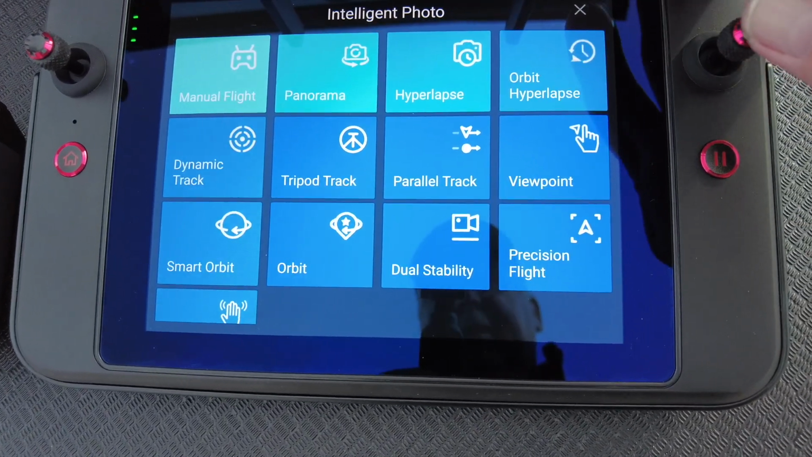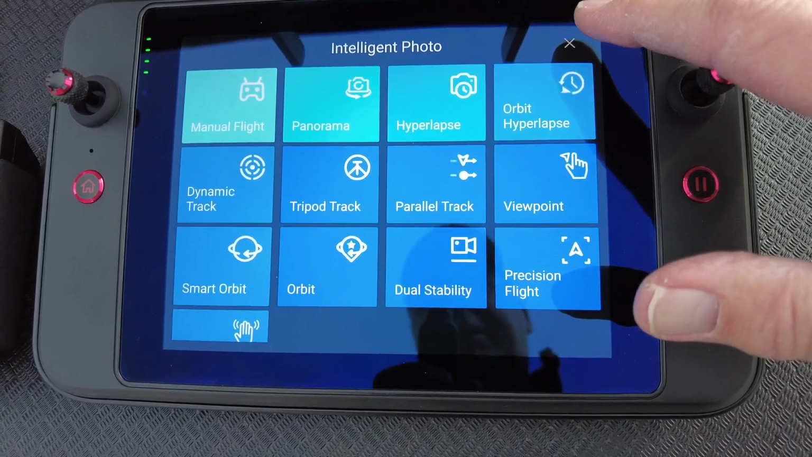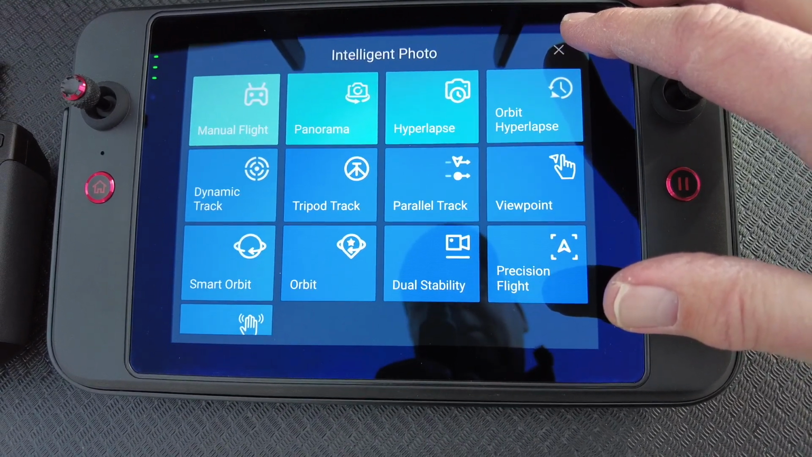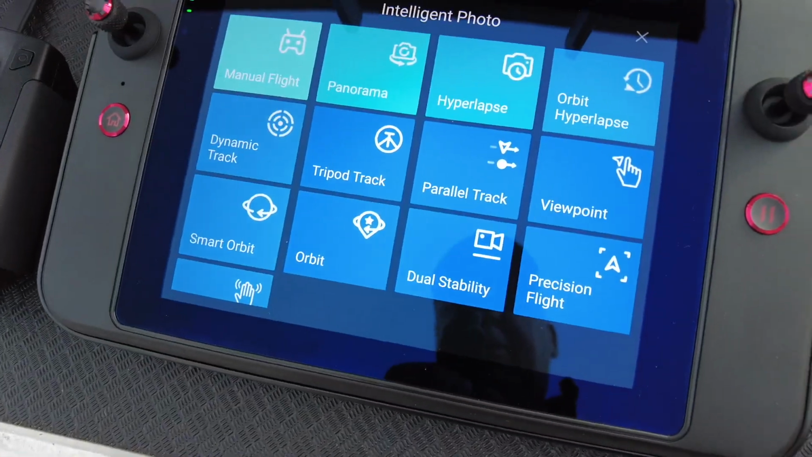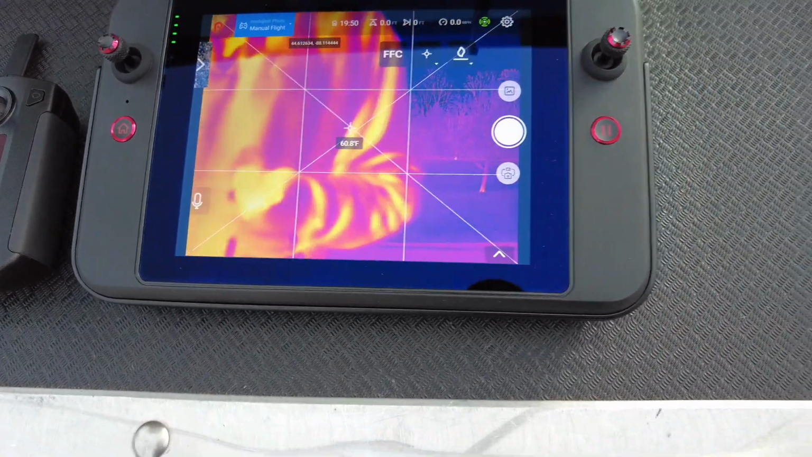A lot of the agencies I work with are always asking about that orbit mode. They maybe want to set up on a house or a car or a parcel of land or something, and they just want to orbit it while it's in Overwatch, and you would have to pre-program in waypoints into this one, where this one you can just set that up automatically. So some really nice options there.